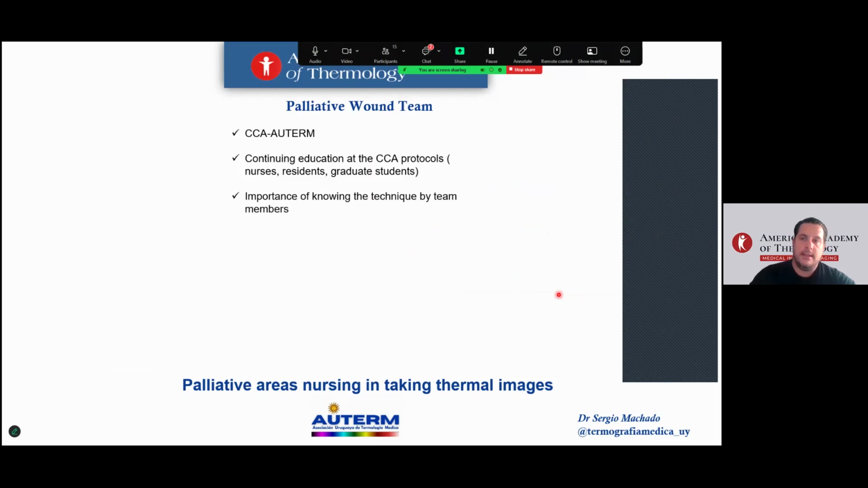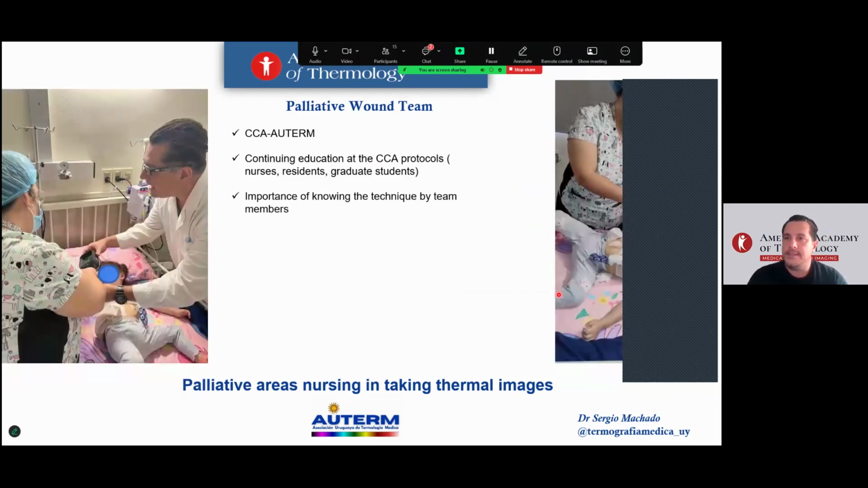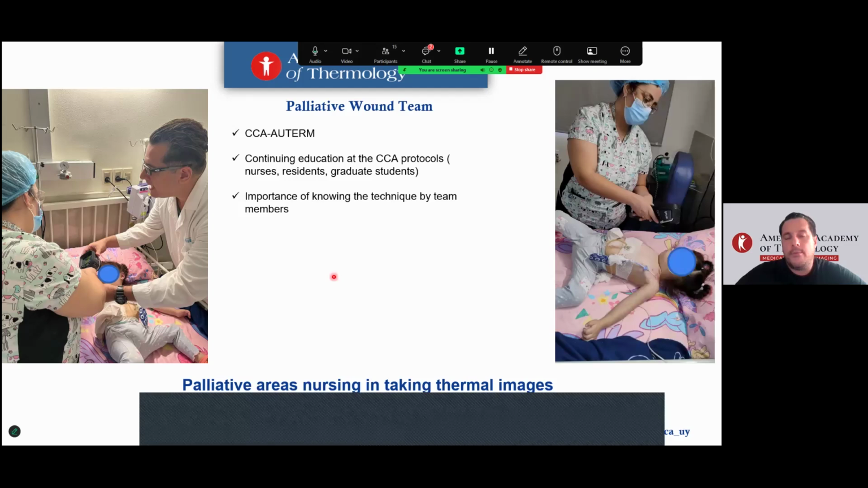In point of care, it is most important that not only formal personnel such as medical thermologists apply the thermography, but that the rest of the team knows it and acquires images at the bedside, applying the CCA protocols.